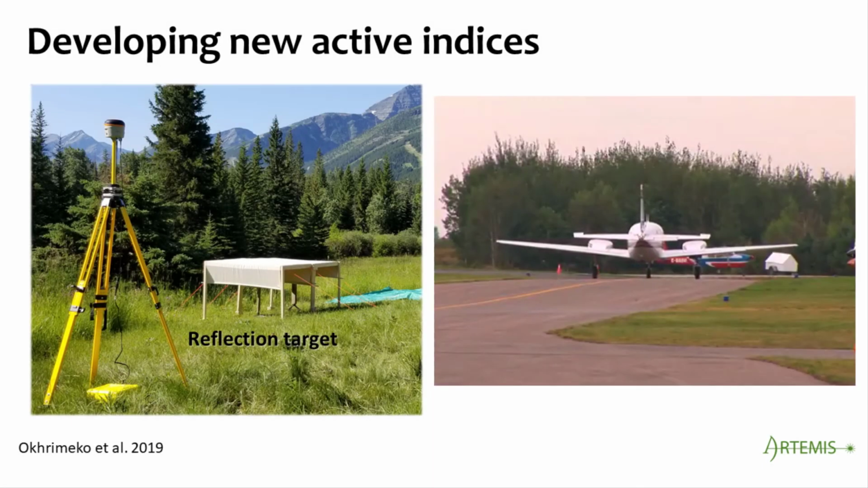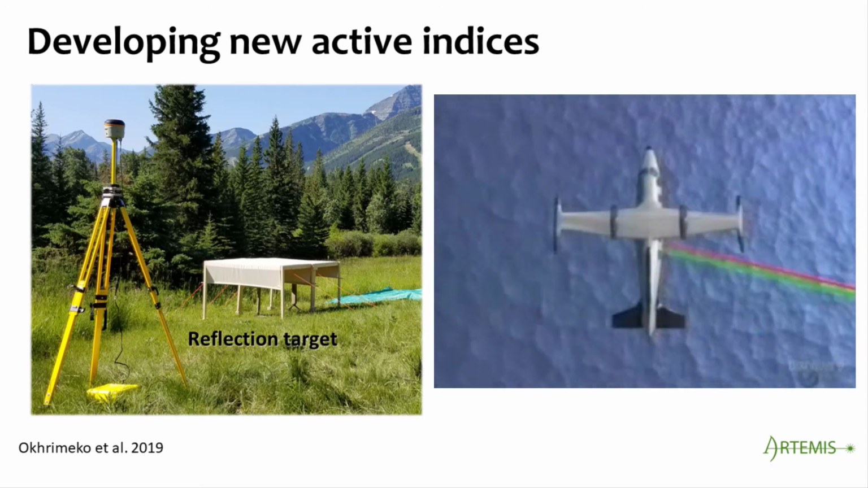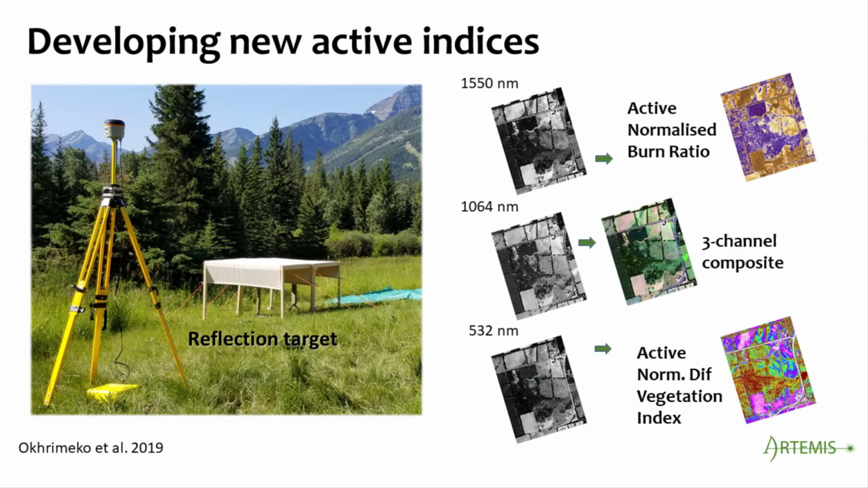Using accurately surveyed and spectrally calibrated 3-dimensional targets, Maxim devised a routine to radiometrically correct the 3-channel intensities and thus mitigate altitude effects and therefore derive new multispectral LiDAR vegetation indices.